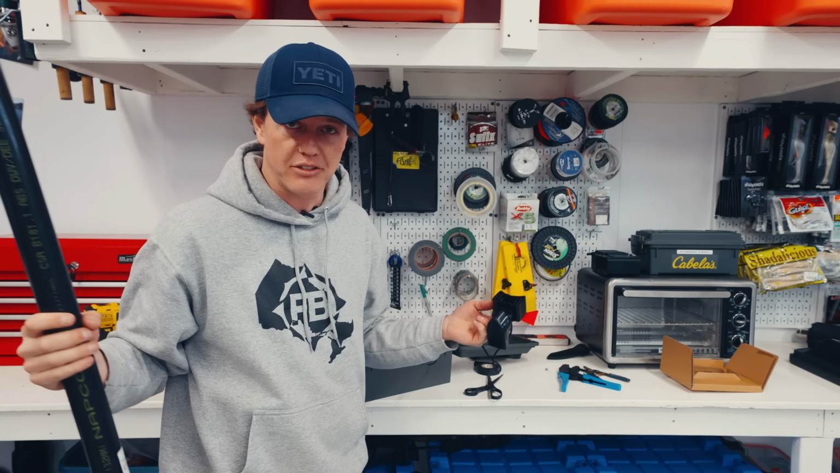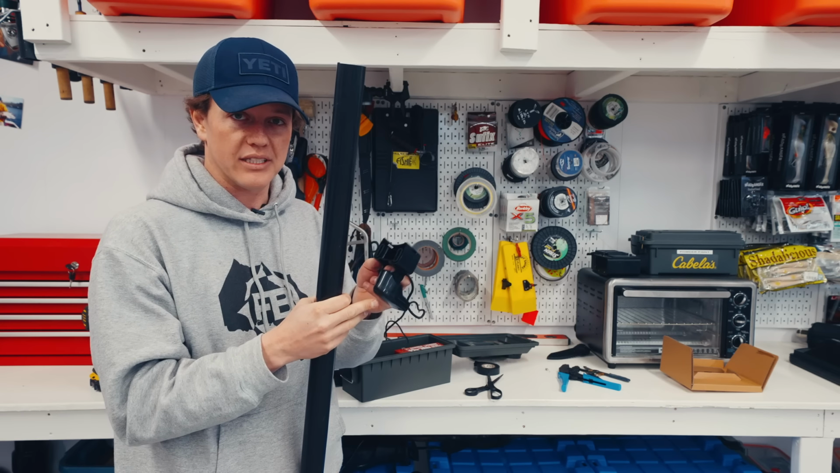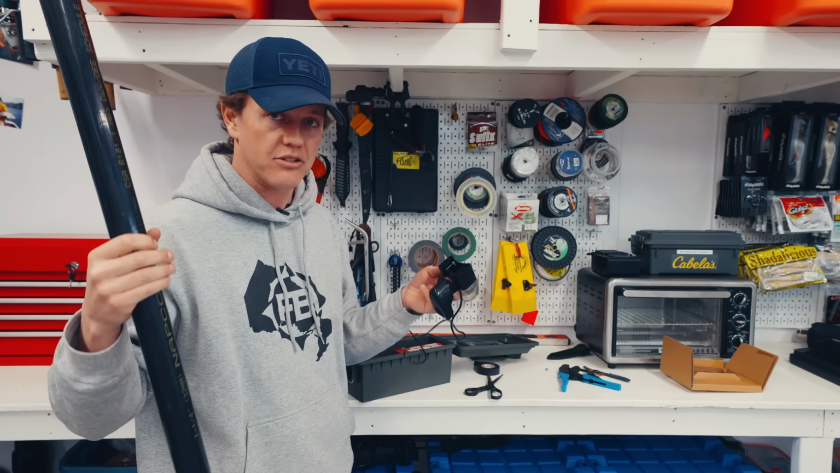Or you get an ice fishing transducer, then you can just let it dangle down your hole. But this, the angle is pretty important. This doesn't self-level like an ice fishing transducer does, right?